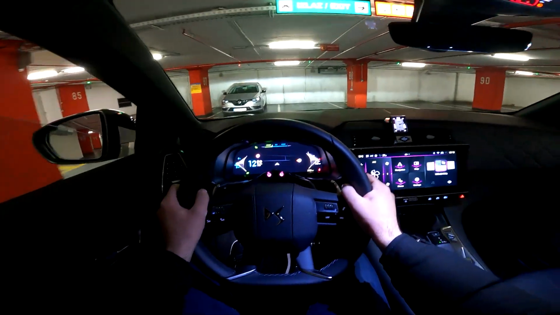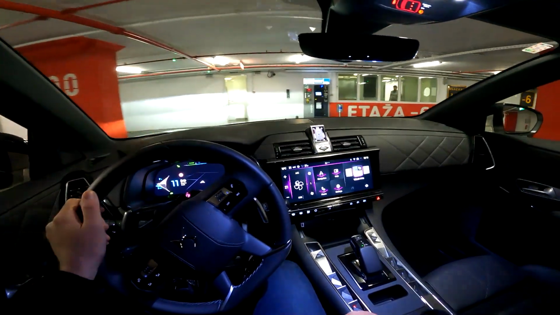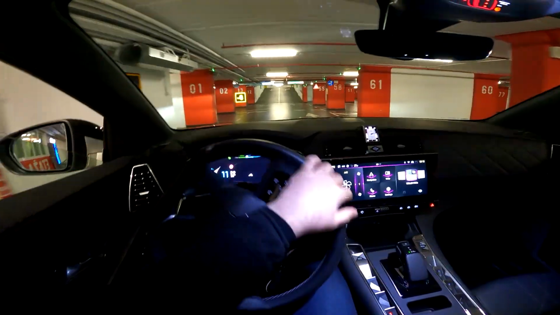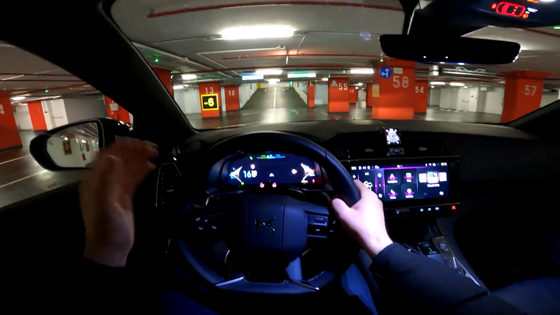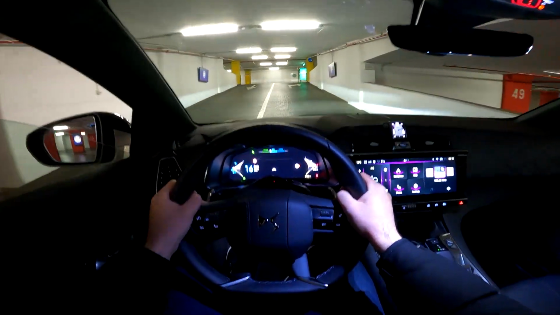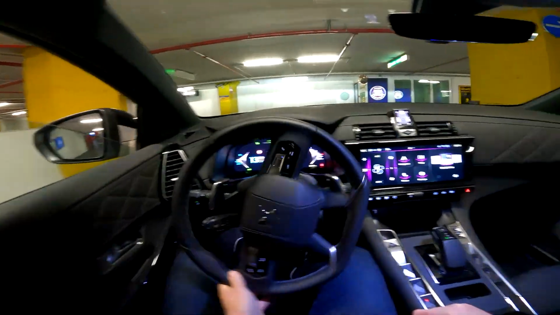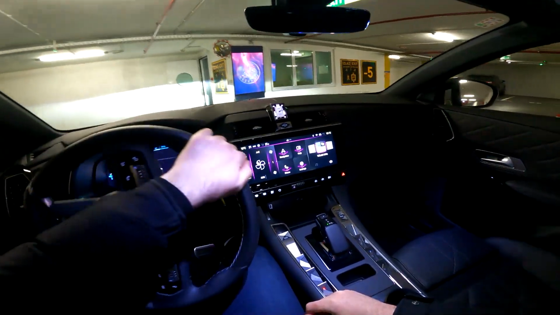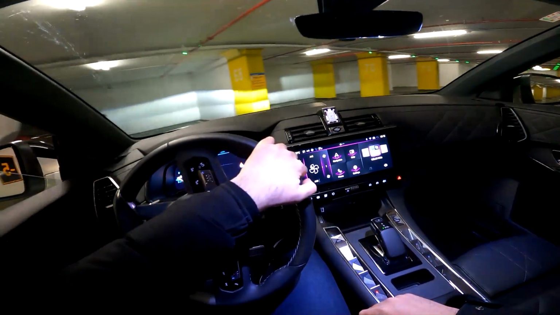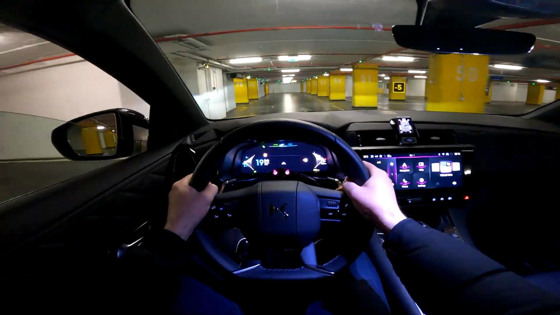So let's talk about the specs for the model in our video. This car is a plug-in hybrid with 225 horsepower. Speaking about the powertrain options, there are actually 3 plug-in hybrids and also a diesel with 130 horsepower. Other plug-in hybrids are the stronger ones, 300 horsepower and all-wheel drive, and then top of the line 360 horsepower and all-wheel drive.